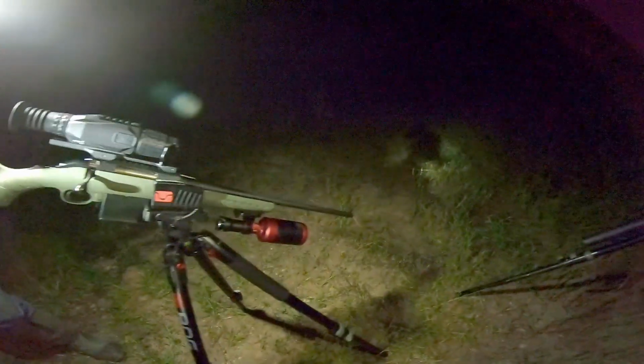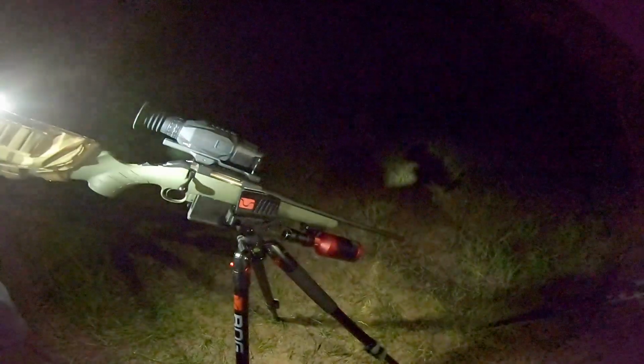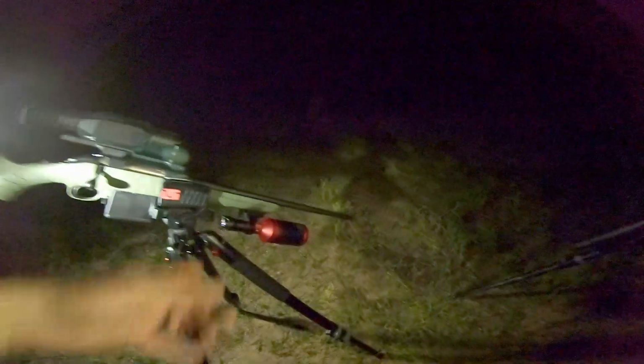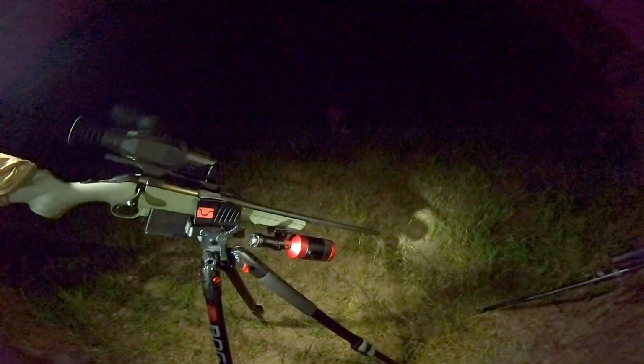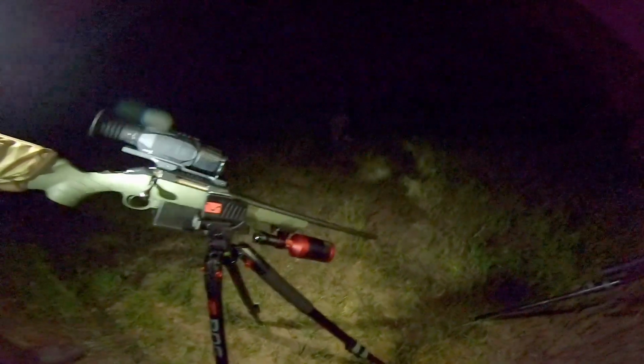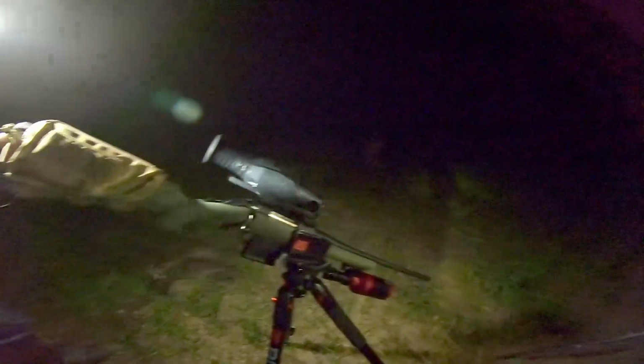I really like it. And it's also threaded, if he ever wants to run a silencer on it like Justin's got on his. It's a cool setup. It's light, other than the boat anchor on the front of it for that light, but it makes it nice where you can see a long way with that Coyote cannon. But yeah, I'm impressed with it. I like it.